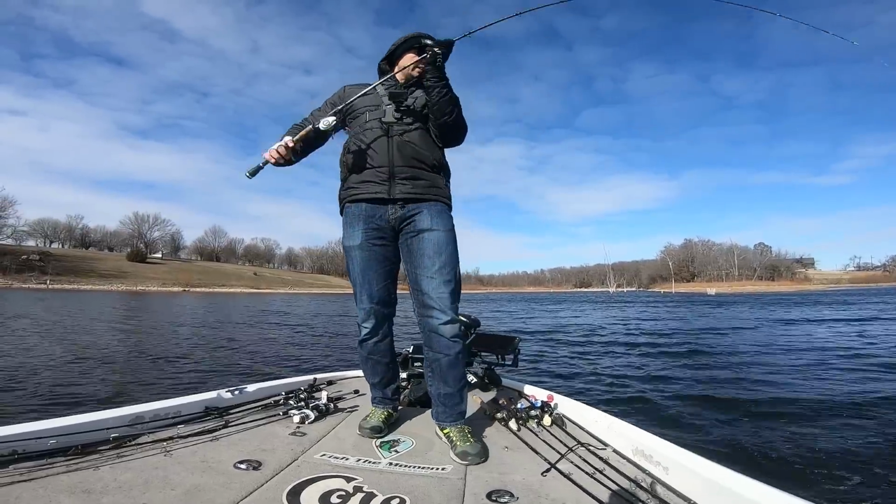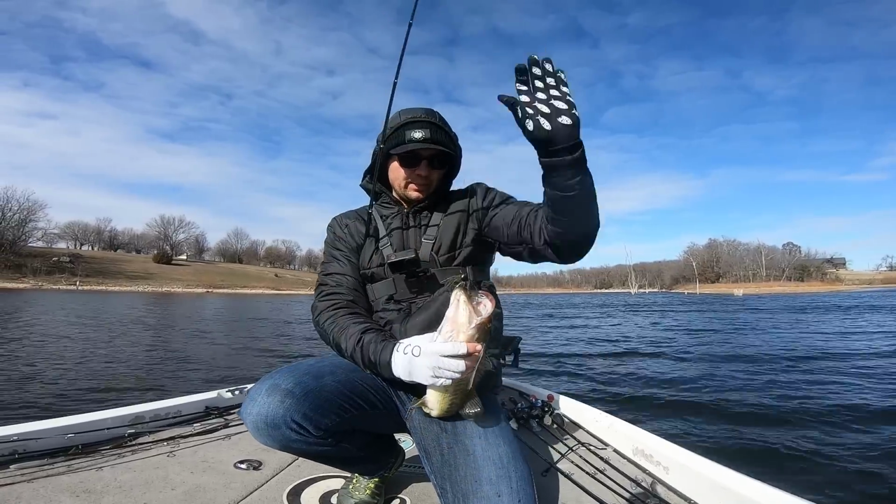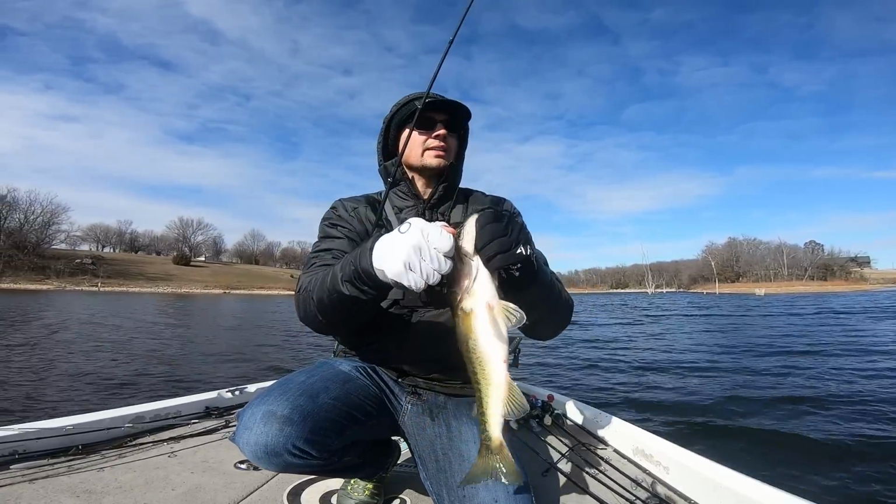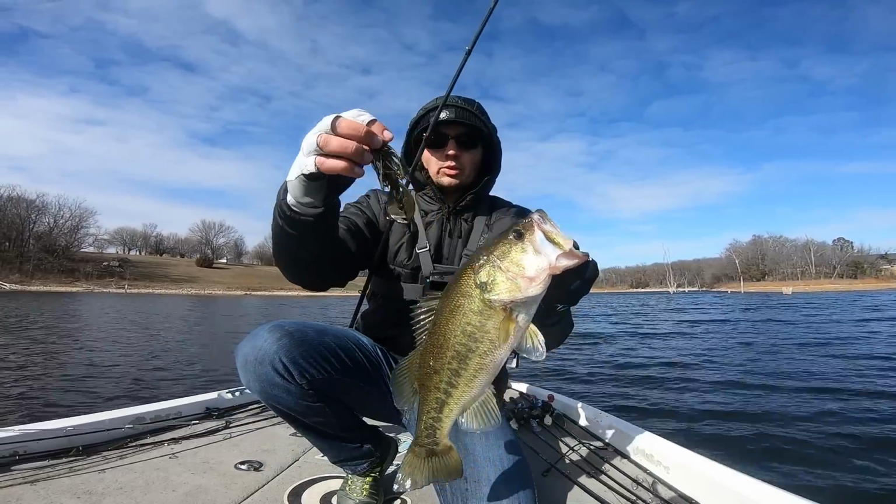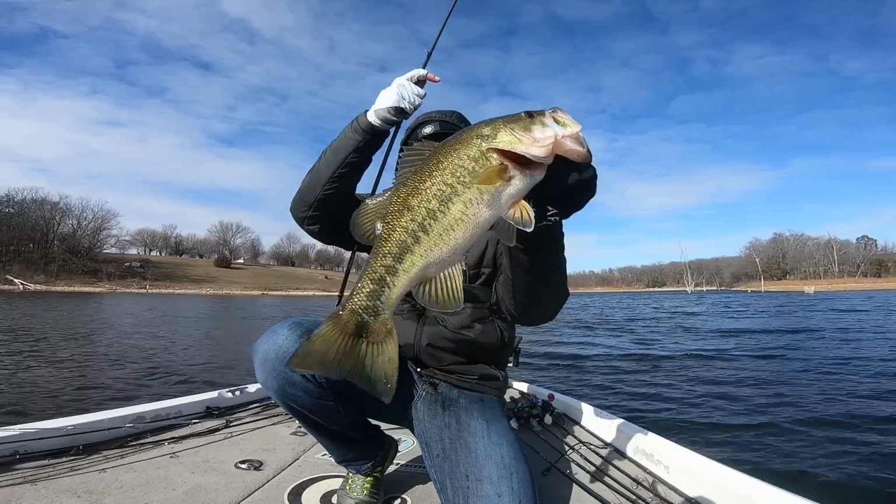Had to pull out the jig because these fish were positioned a little bit funky on me, and I couldn't really use the forward facing, and I'll explain why. And this is why you got to be able to kind of adjust. Just got them on the old 3/4 ounce football jig with a Big Bite Baits college craw chunk on the back.